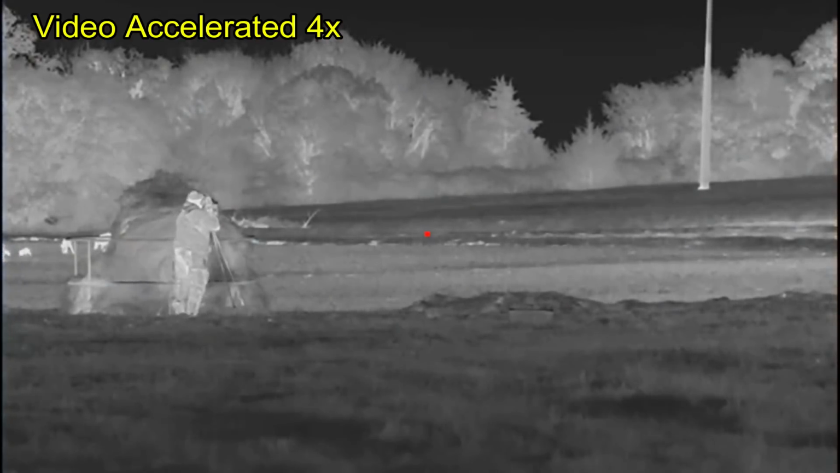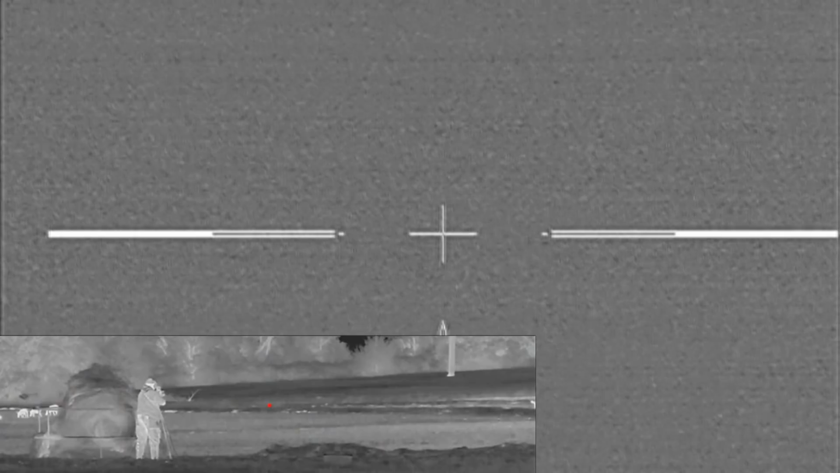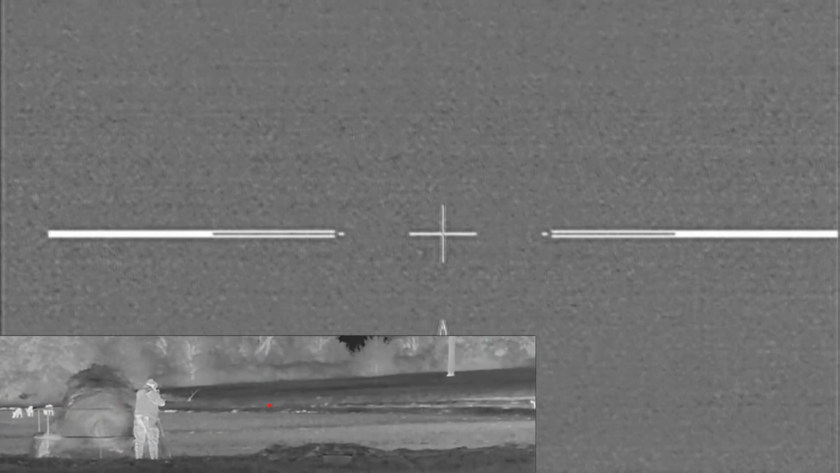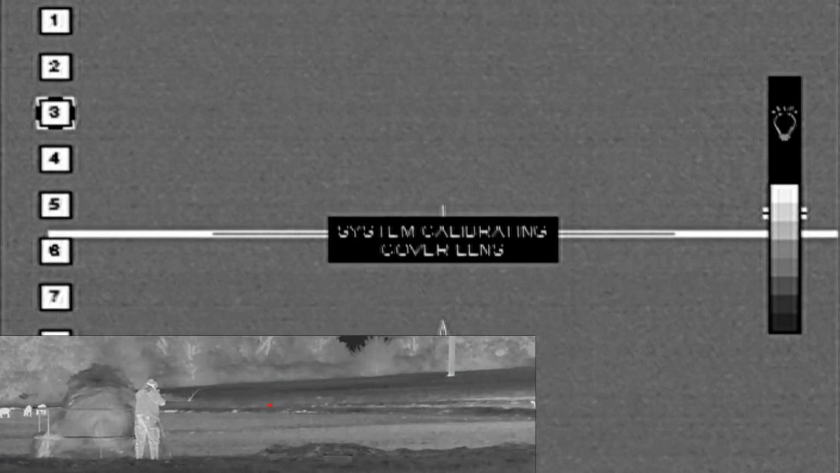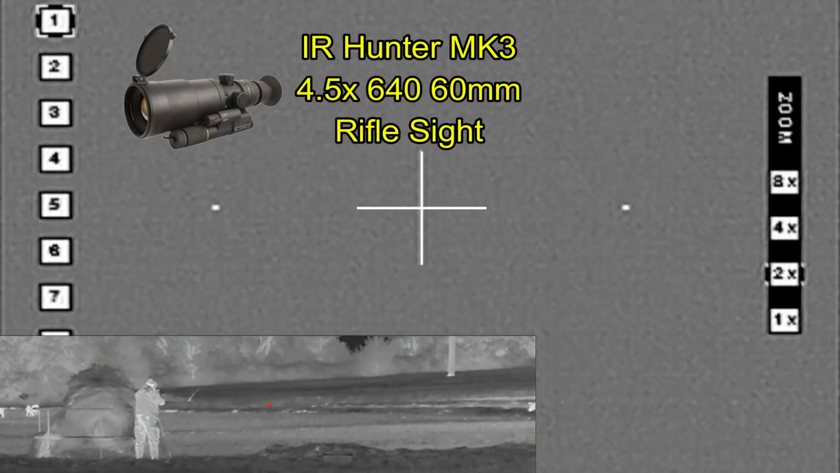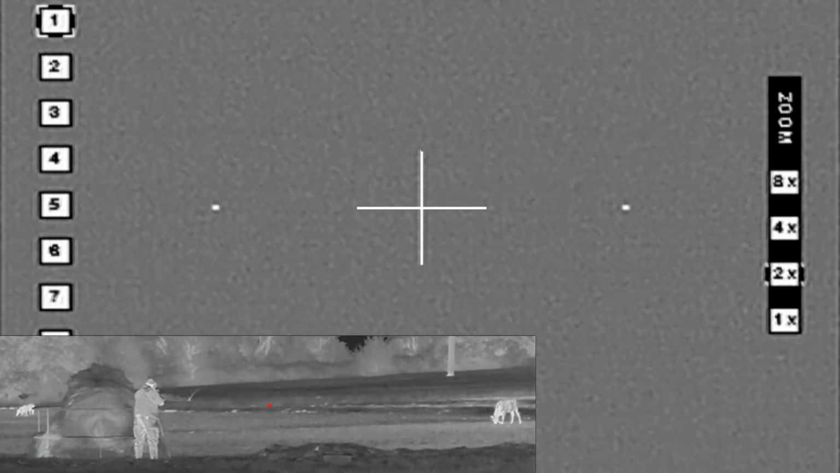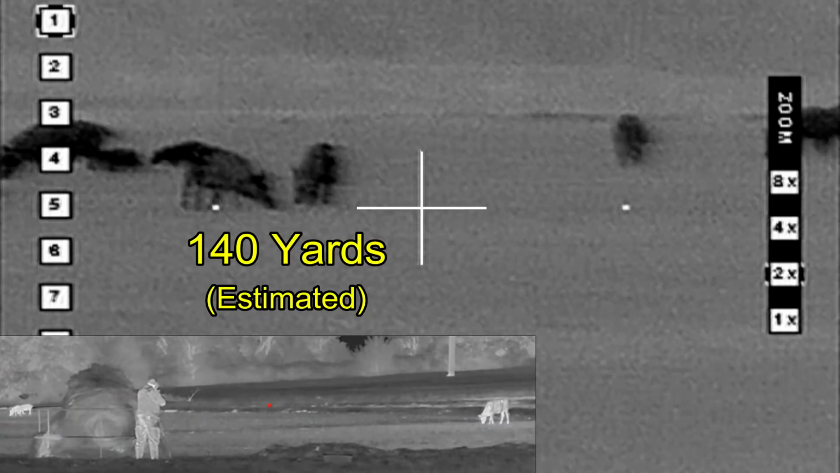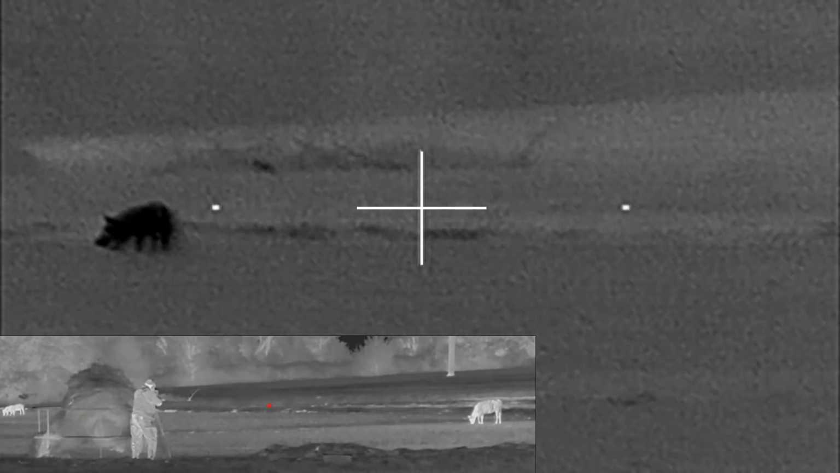Setting up my shooting sticks, and now moving them into position. Got my recorder going. Now I've set up on the right side of the hay bale because I'm expecting the hogs to run back in the direction which they came from, which is off to the right. One last nuke of my thermal weapon sight. Finally getting the lens cap open. There's my hogs out there at about 140 yards. There are the cattle closest to the hogs.